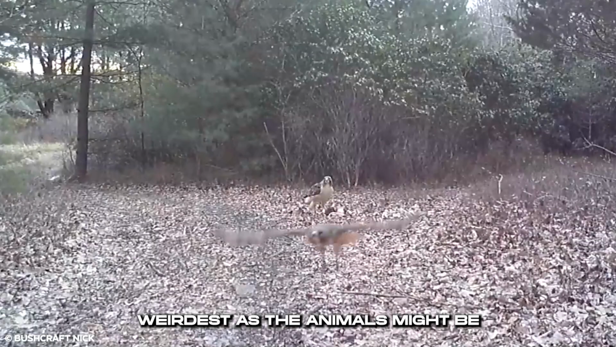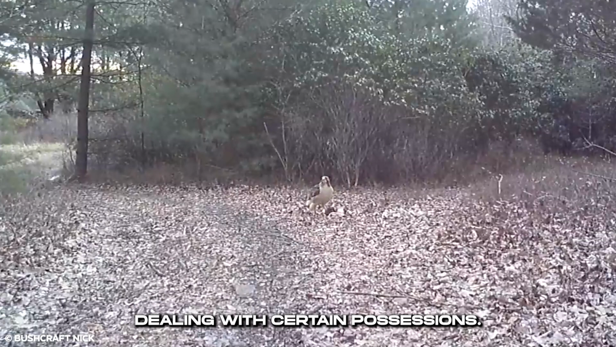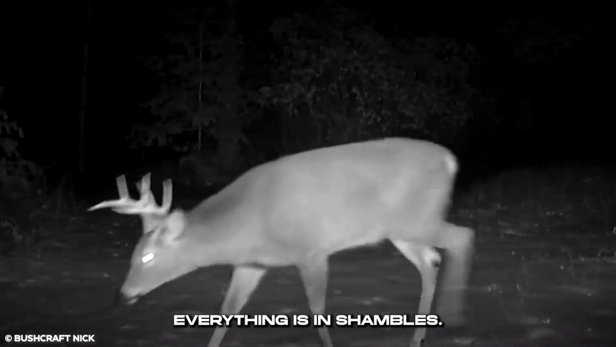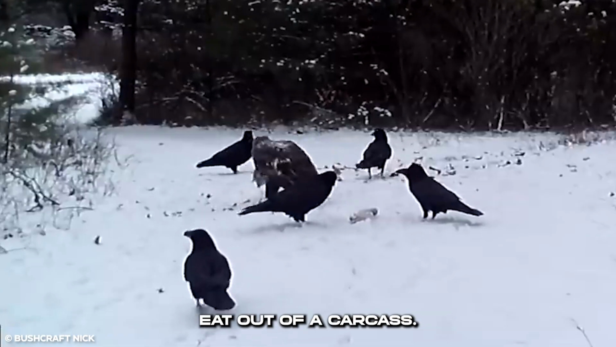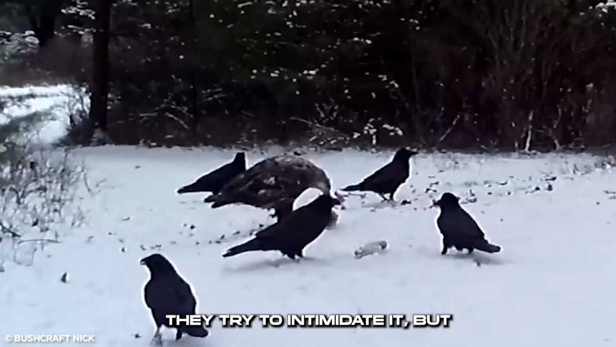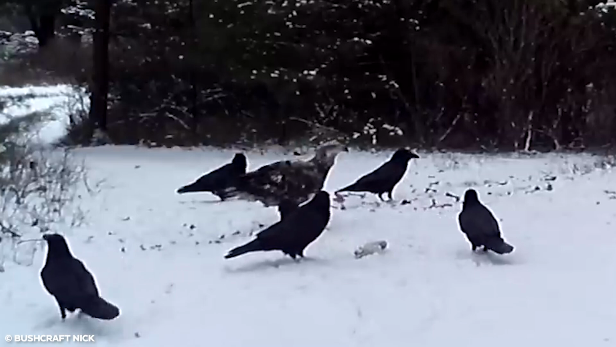These woods have to be the weirdest, as the animals might be dealing with certain possessions. From the birds to the deer, everything is in shambles. The hawk is surrounded ominously by 5 crows. The crows watch the hawk eat out of a carcass. They can't attack the hawk, but they try to intimidate it, but the hawk does what it wants.